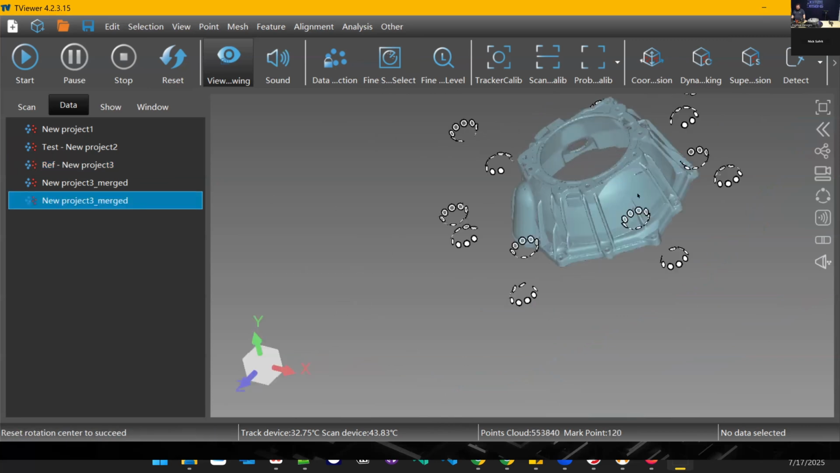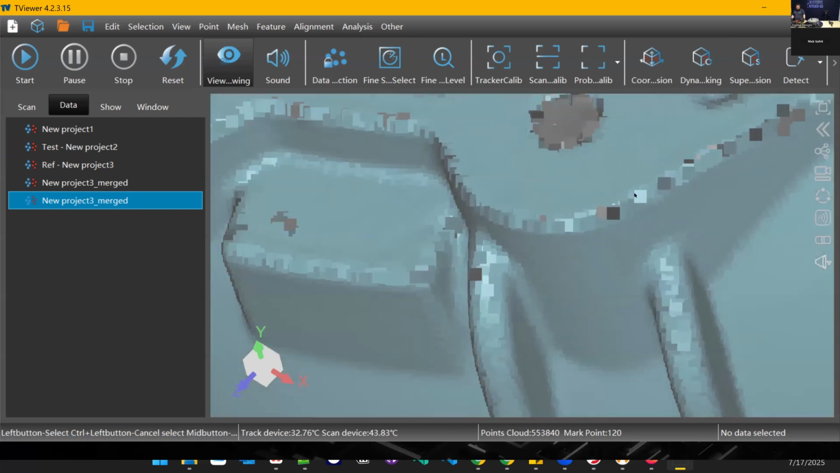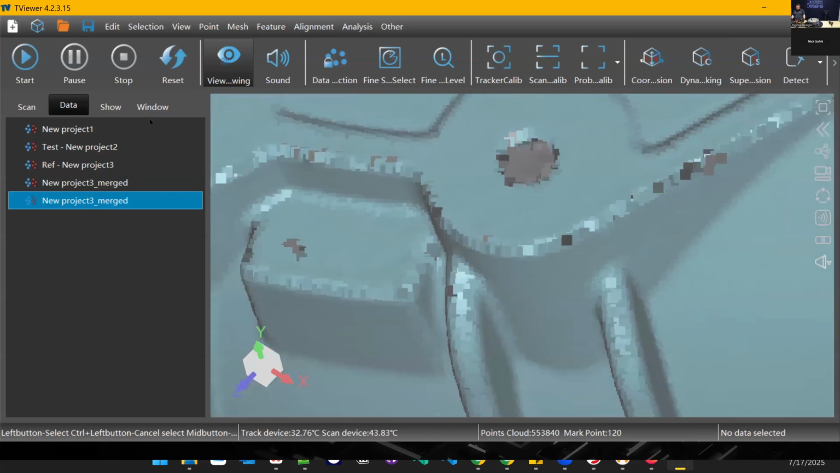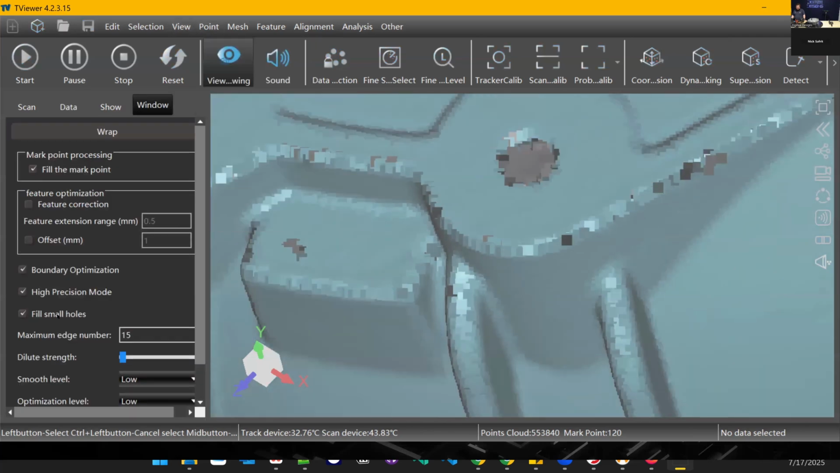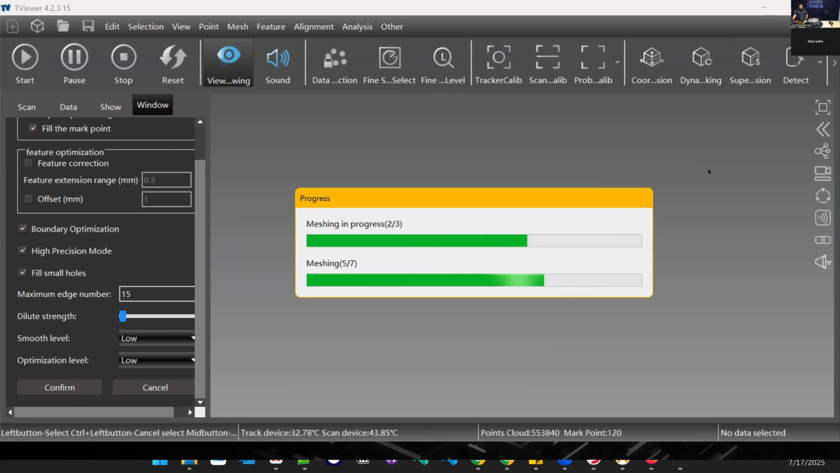Now we have both of those put together. If we zoom in really close, this is still point cloud. If you zoom in, you can see the individual squares that represent those points. We can mesh that, connect all the dots between those points, make an STL, and make a true surface instead of discrete individual points.